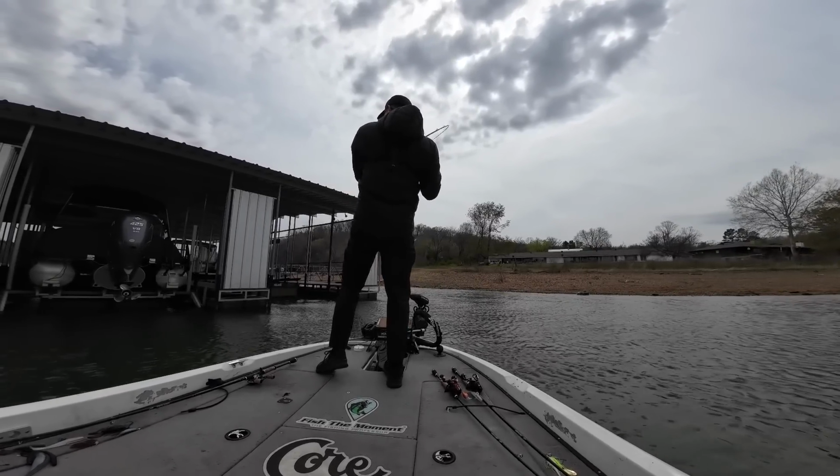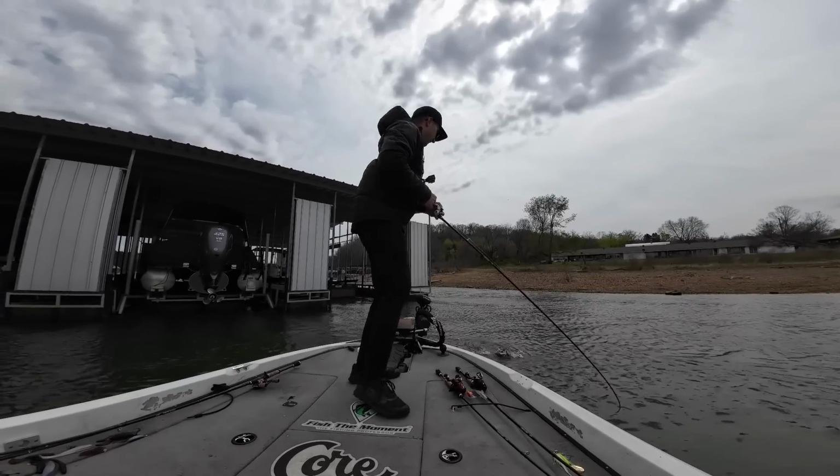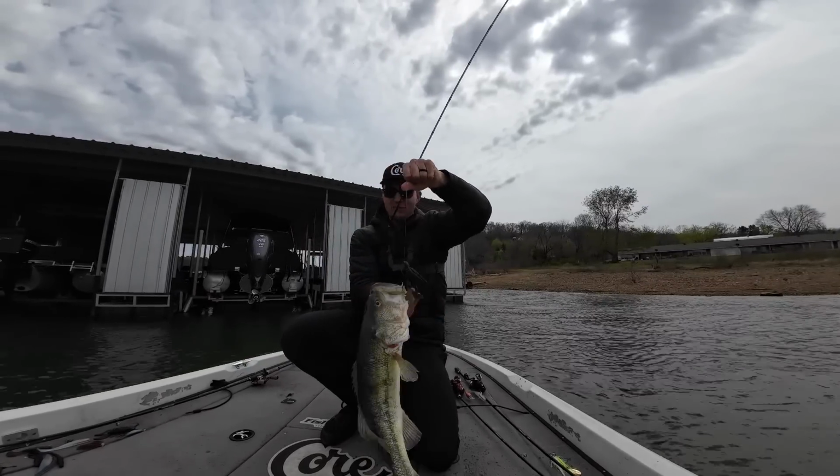Got him, good one, there we go. Real good one out of this boat dock. Okay, I think I got the pattern now, guys. It's a good fish on a little Picasso flipping jig. That is a post-spawn fish.